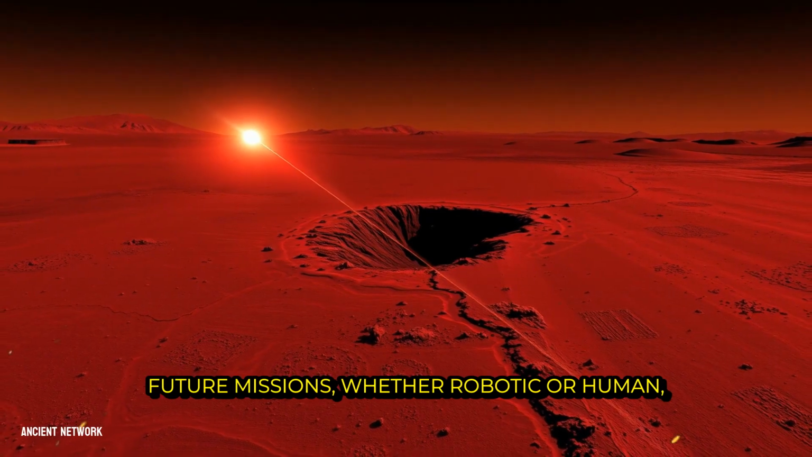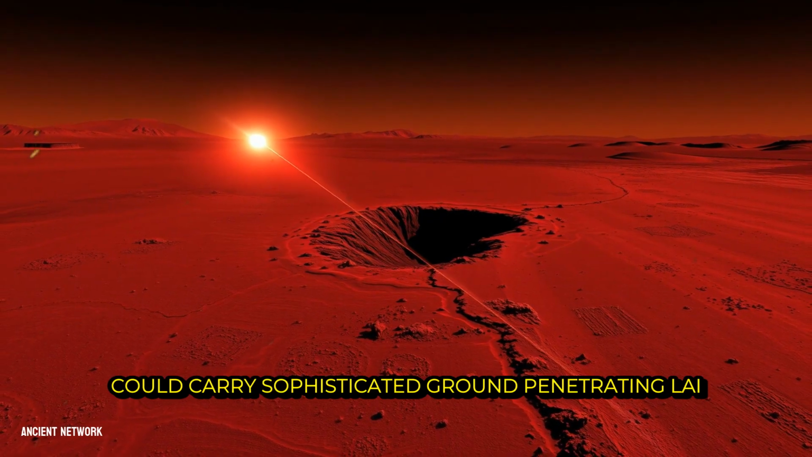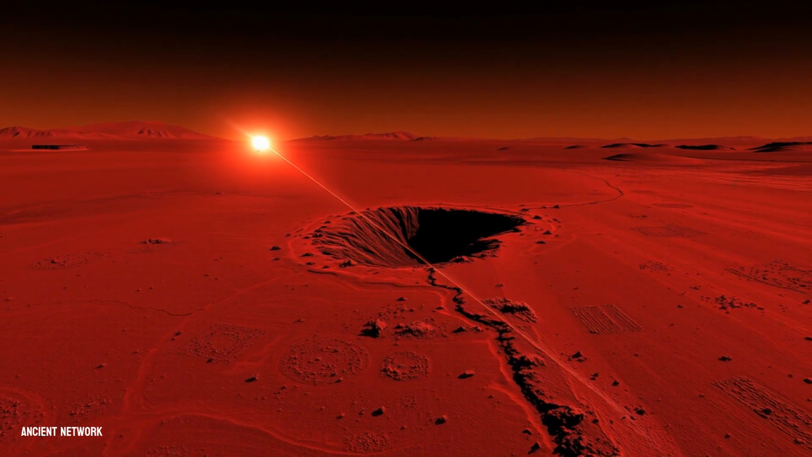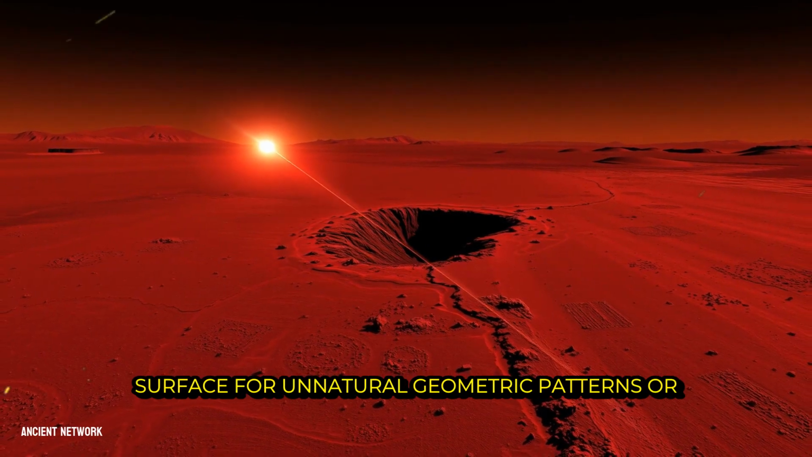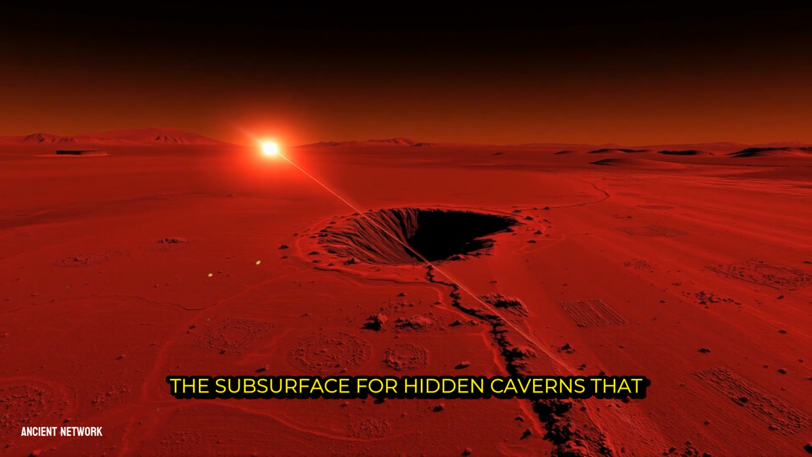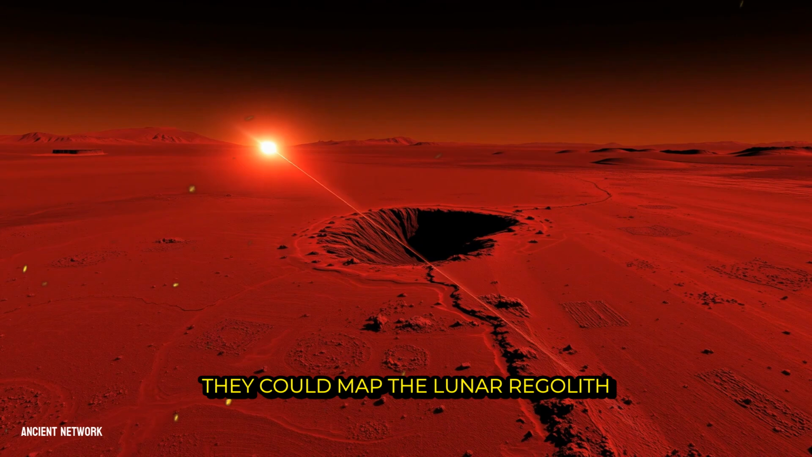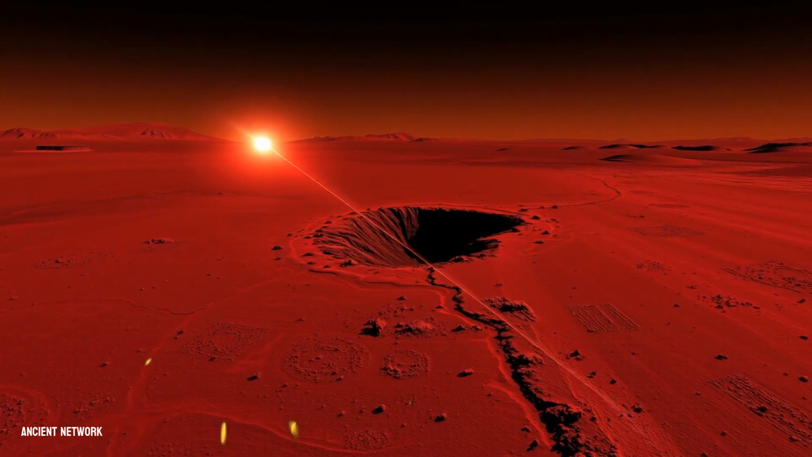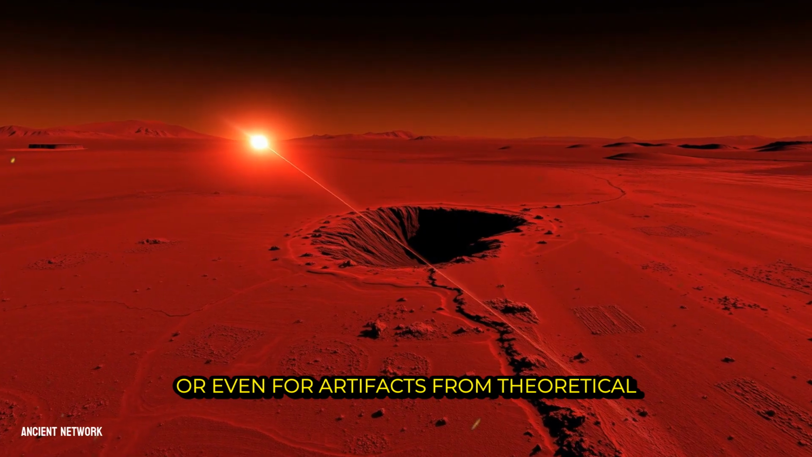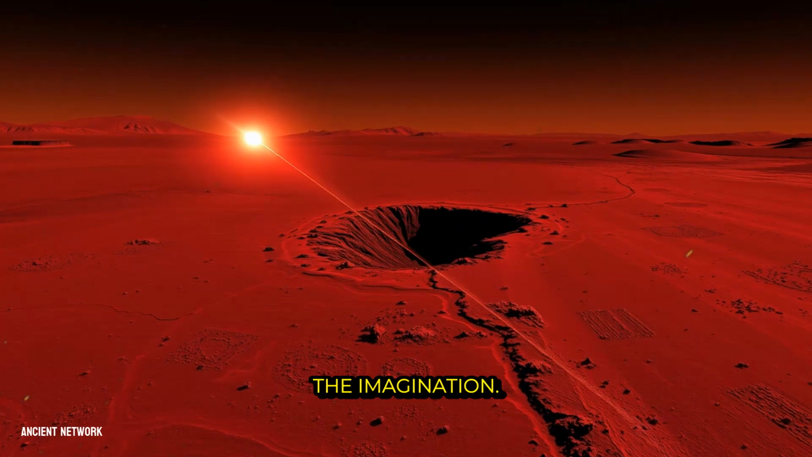Future missions, whether robotic or human, could carry sophisticated ground-penetrating LiDAR systems. These tools could scan the Martian surface for unnatural geometric patterns or the subsurface for hidden caverns that might have offered shelter. They could map the lunar regolith for traces of early human exploration or even for artifacts from theoretical pre-human visits, a concept that stretches the imagination.